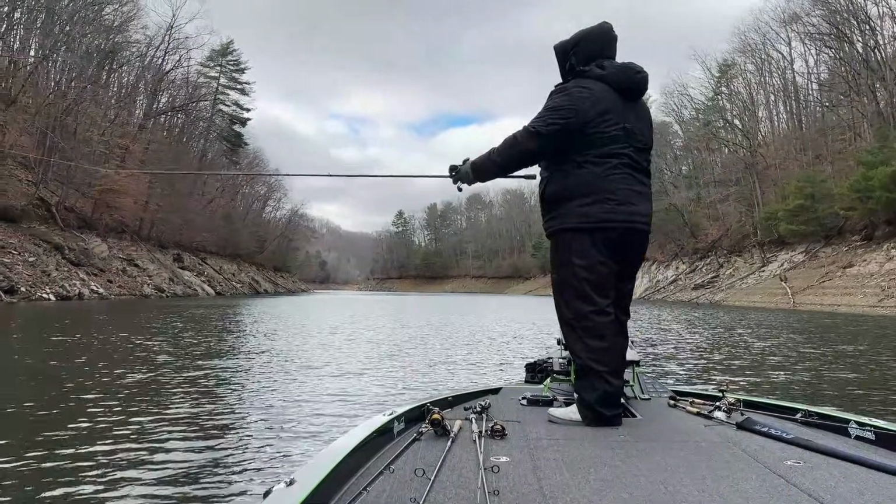So let's talk about the location of this pattern. We're really targeting those laydowns, those blowdowns, those brush piles. And we're targeting the ends of them. They're going to be anywhere from 15 to 25 feet. And we're going to slow roll that bait down.